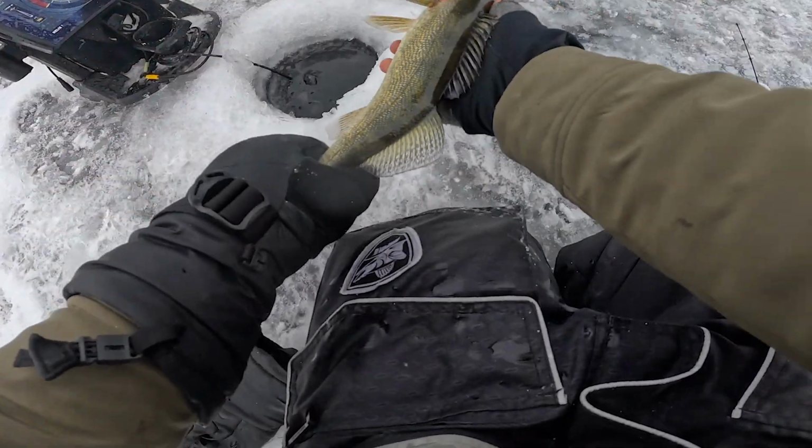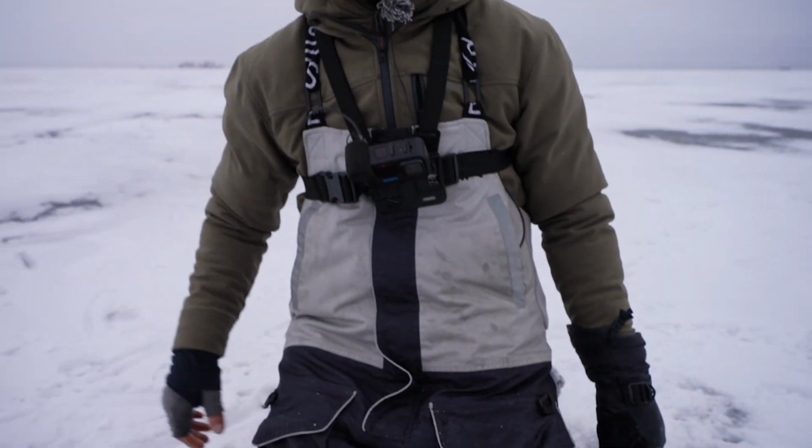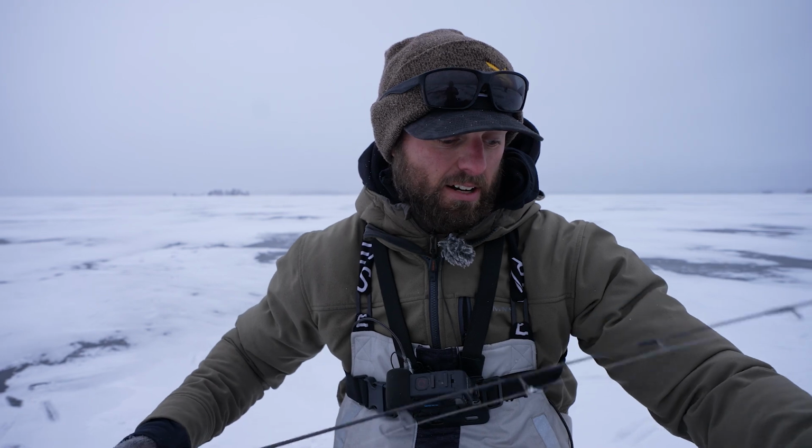And once we dialed in on these little secondary spots off the primary spots, you know, you take a really big piece of structure like this and you find those little bit deeper knobs before it drops out to basin. Once we got on that pattern, we've definitely been on more fish than we have in other spots.